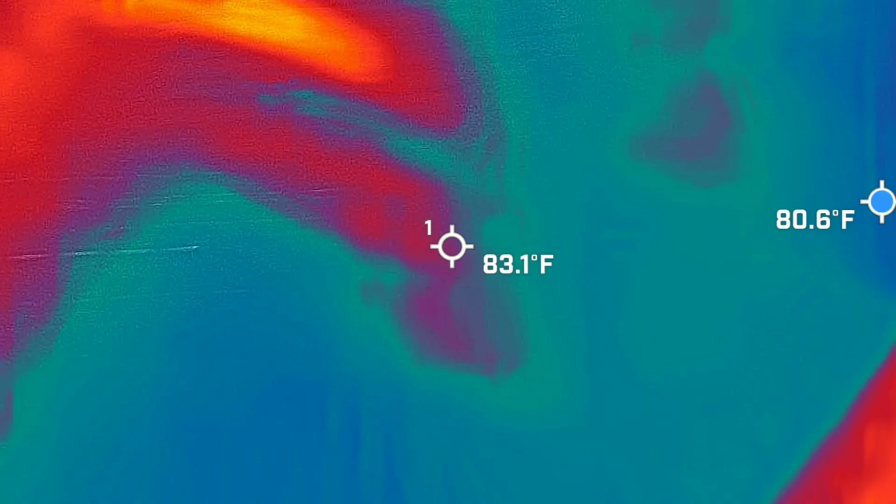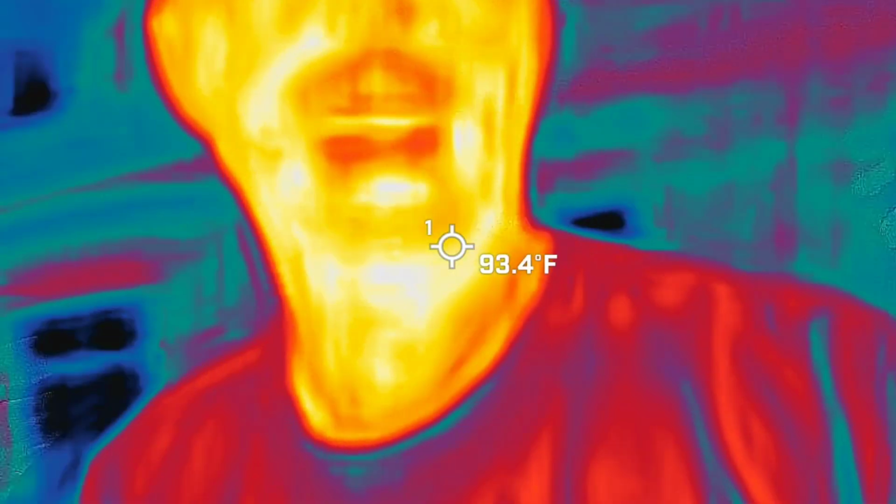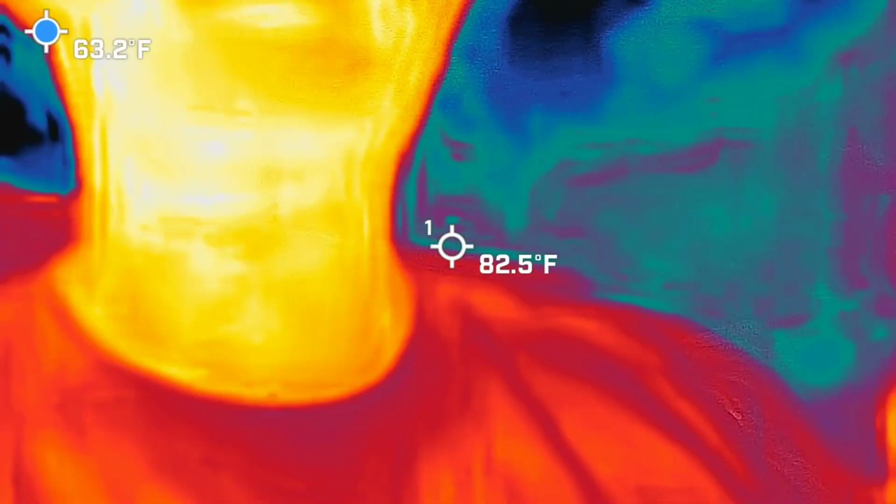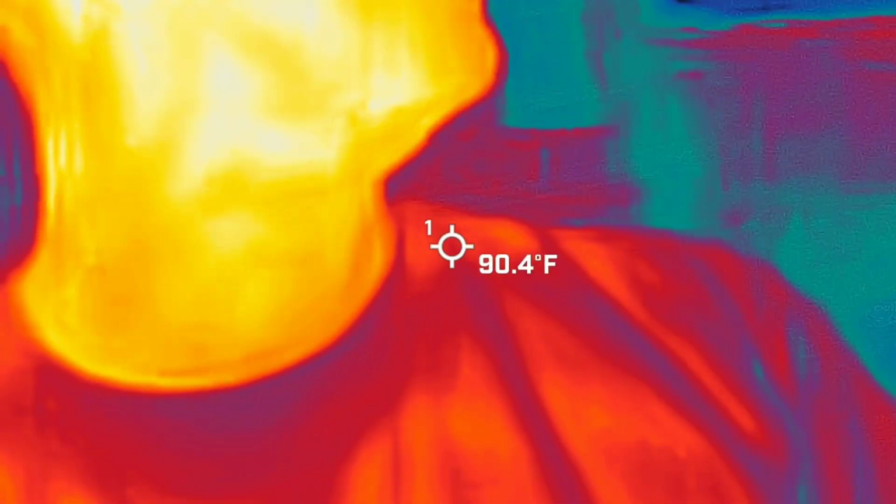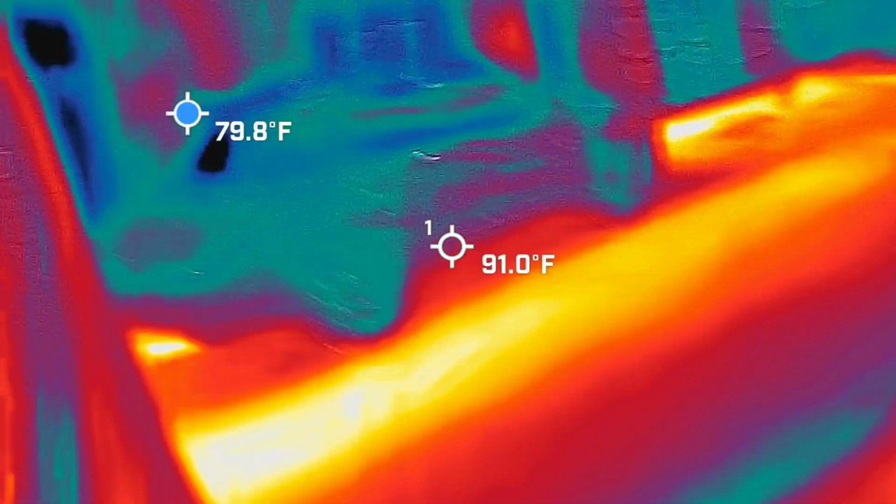Guys, all night long. So, quick demo on this guy, just so you know what everybody's looking at. You should be able to see me in there, the red, orange, and yellow guy. I normally joke around with my bridal parties that I'm the hottest thing inside the frame right now, and it usually works. So we're looking for what? The cold spots.